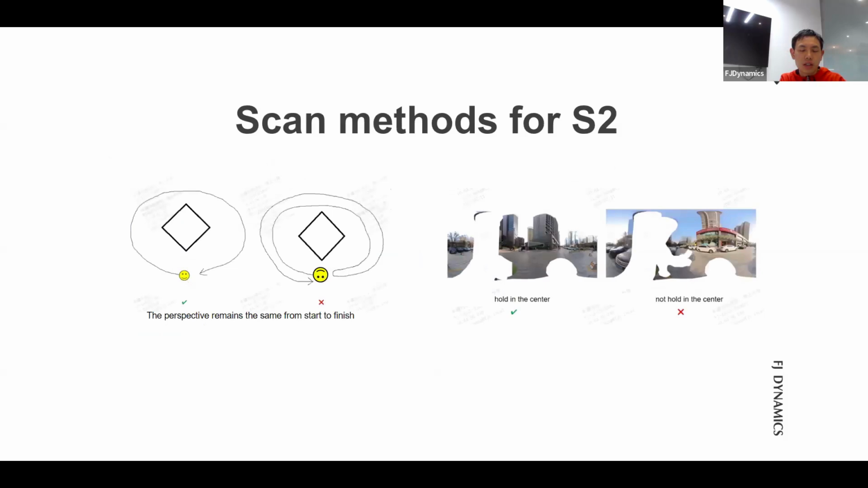So here are some tips, not only for colorization, but also for point cloud mapping. I want to emphasize the first one, closing a loop to ensure the perspective remains the same from start to end.